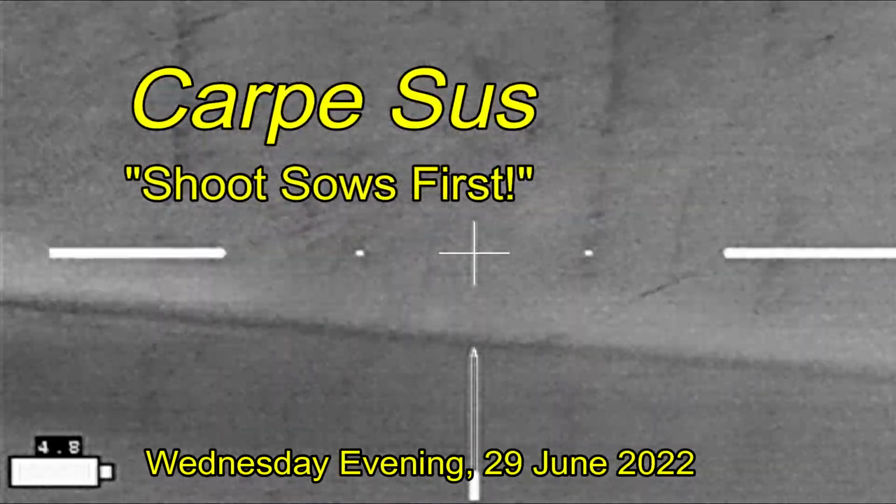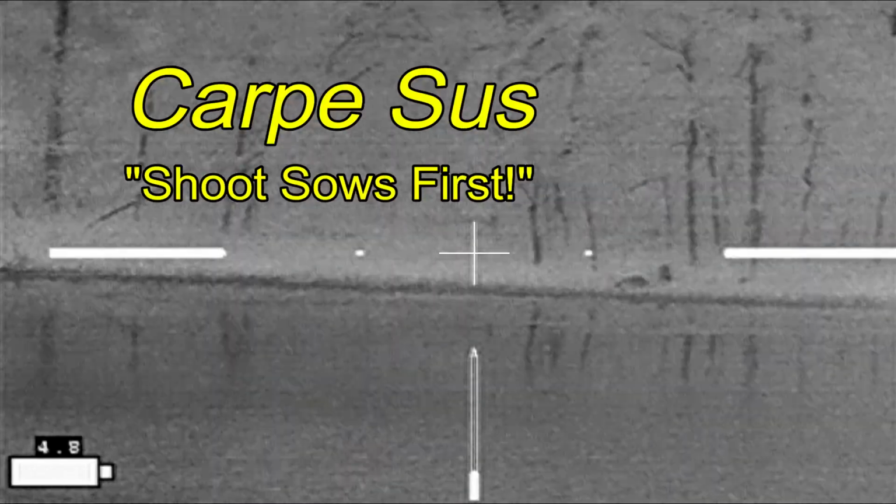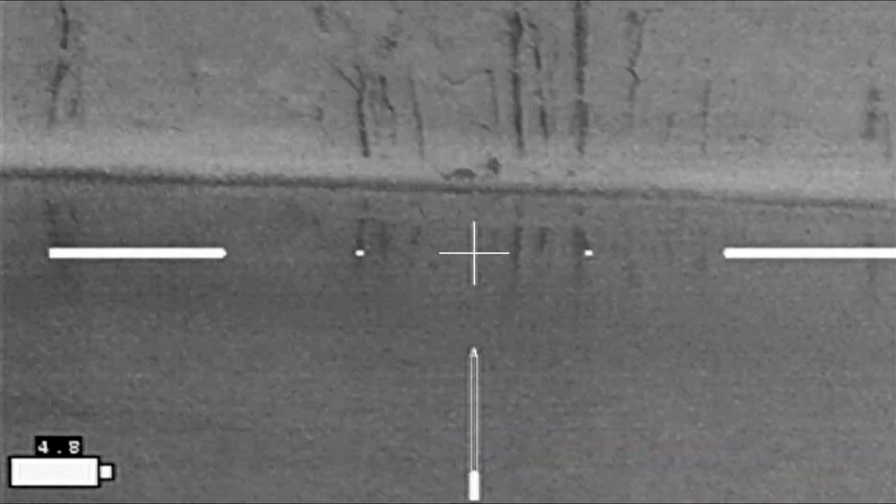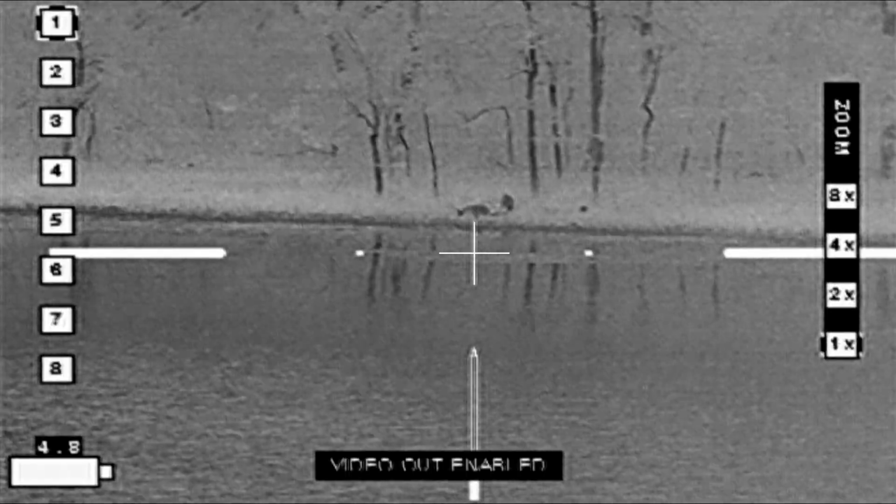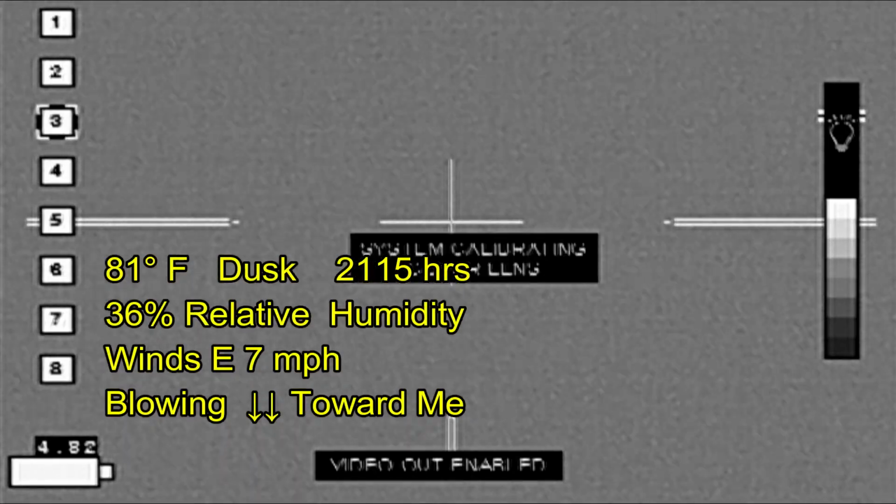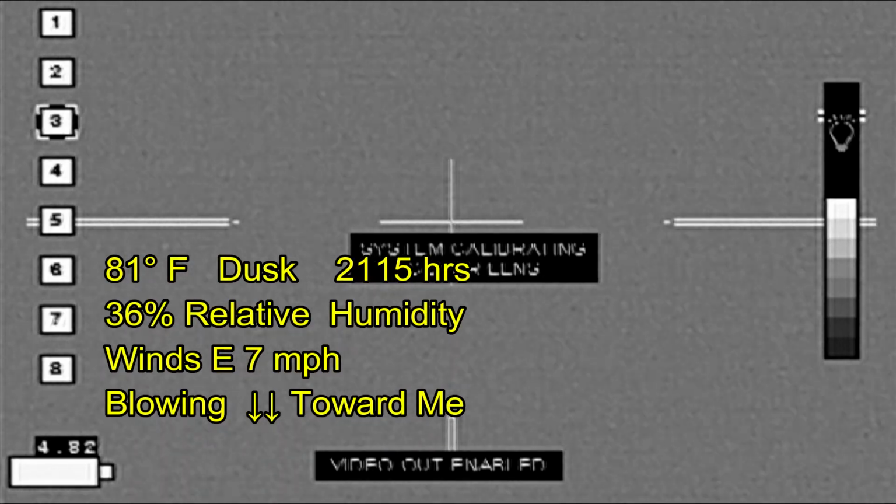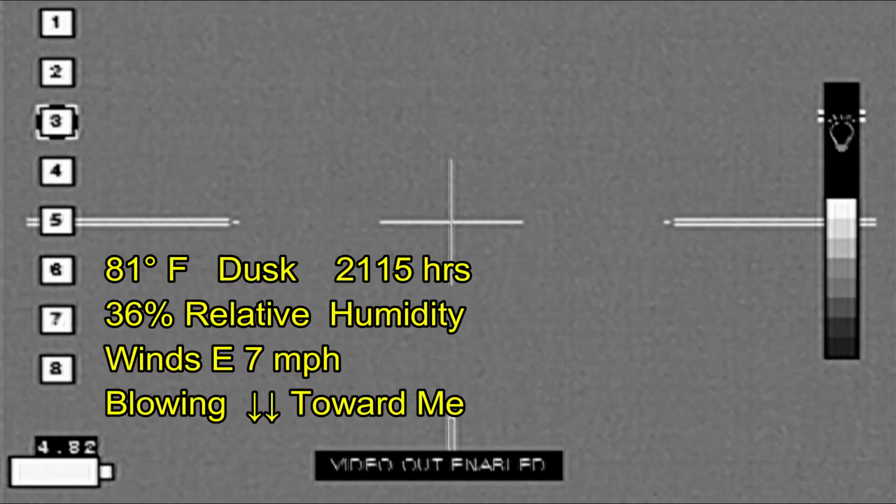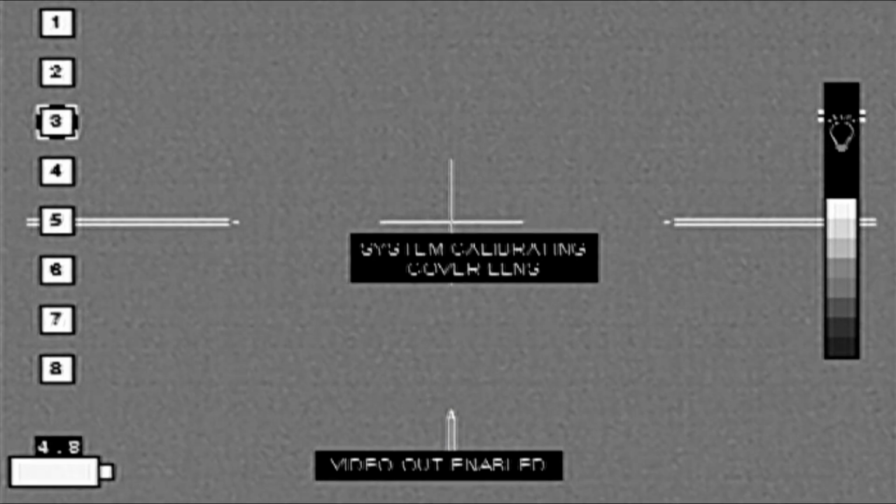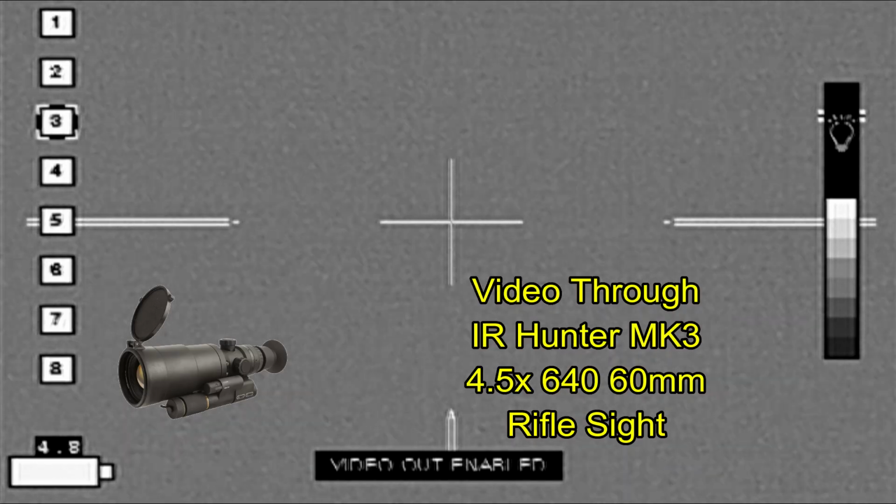Carpe Sus. When hunting up in North Texas, I'd arrived on property and was transiting the property heading towards the back, crossing the dam over a small lake. I spied the hogs there in the distance, getting some water. I was traveling over the dam primarily for the purpose of looking for beaver activity, but was surprised when I picked up the hogs.